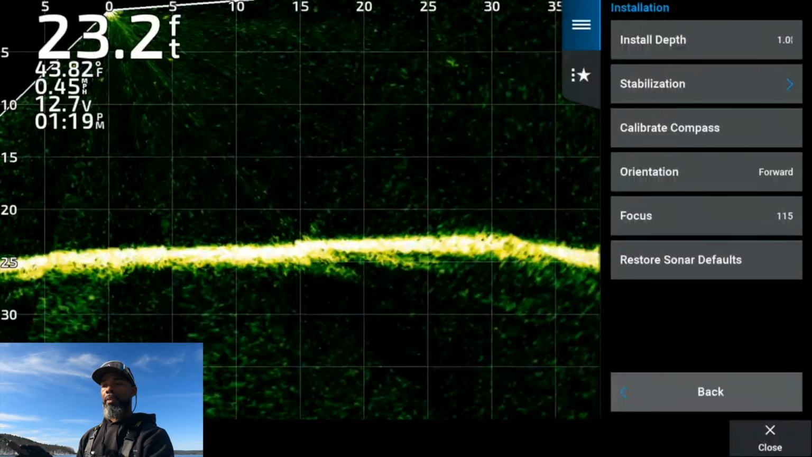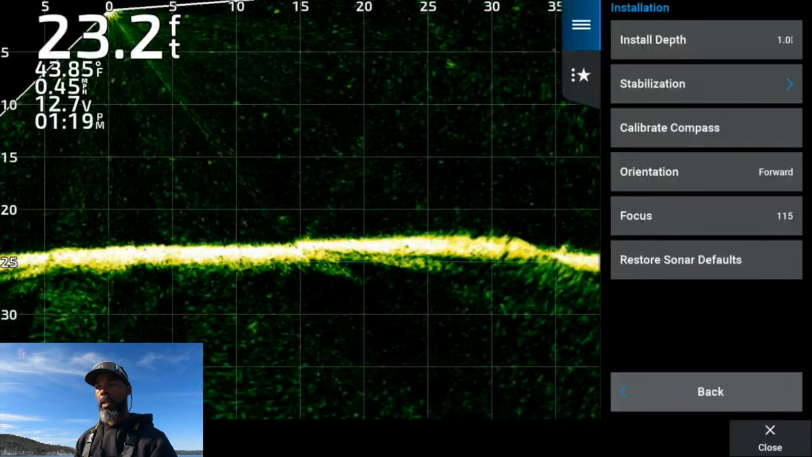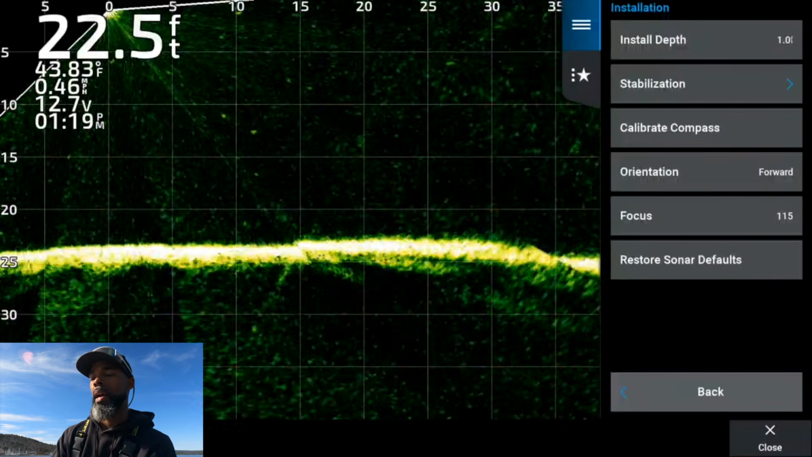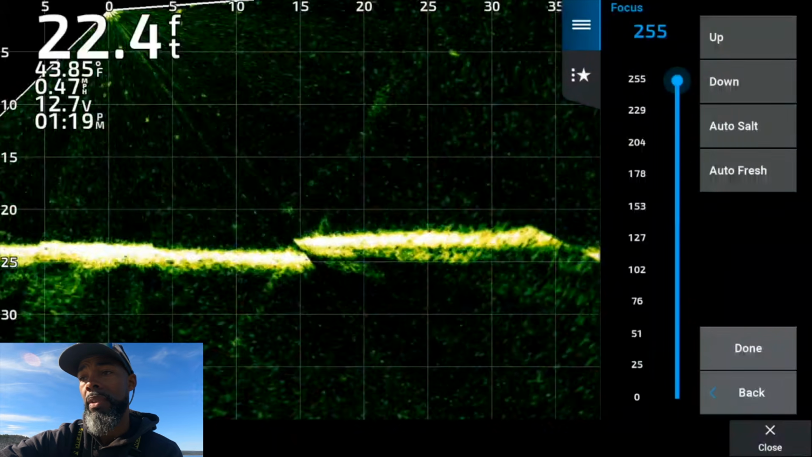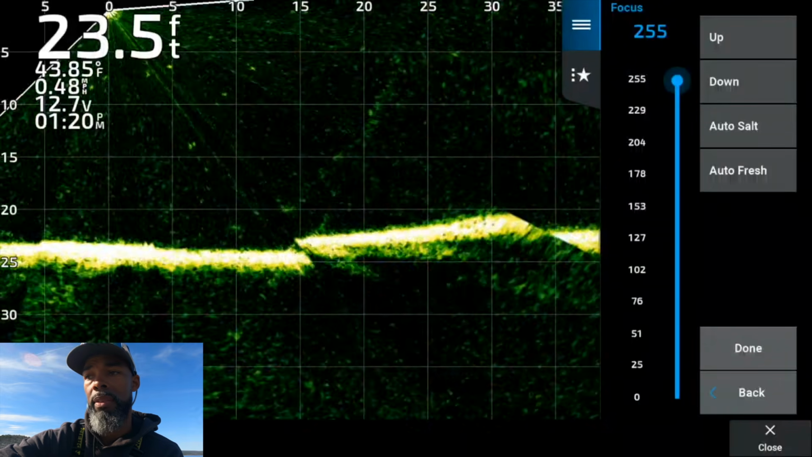Focus. I've got my focus set to 115. What that does is it kind of sets the angle of the bottom for you. I keep mine at 115. I've never changed it. It kind of changes the pitch angle as you raise it up. So you see that the forward range kind of climbed out there at 30 feet.